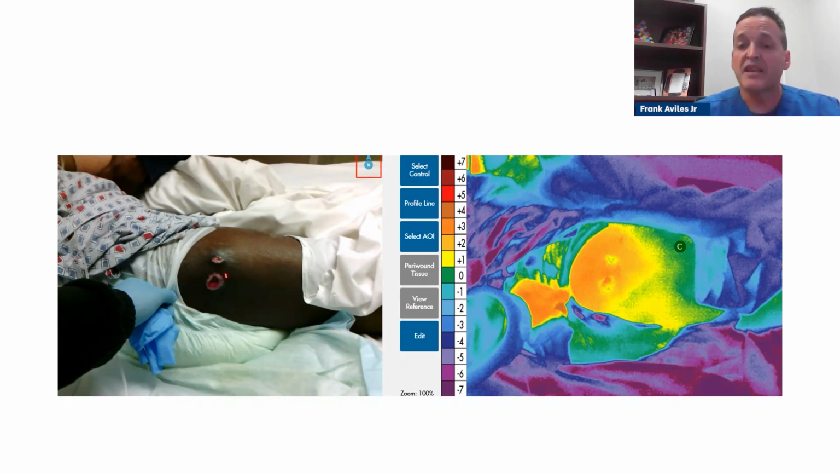So I'm trying to give you a teaser up front, but during the middle of the presentation, we're going to go deeper into long wave infrared so you'll know what I'm looking at.